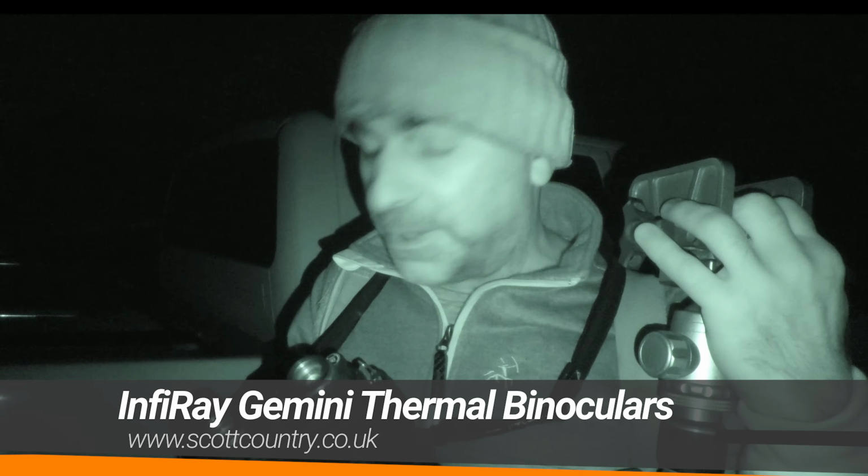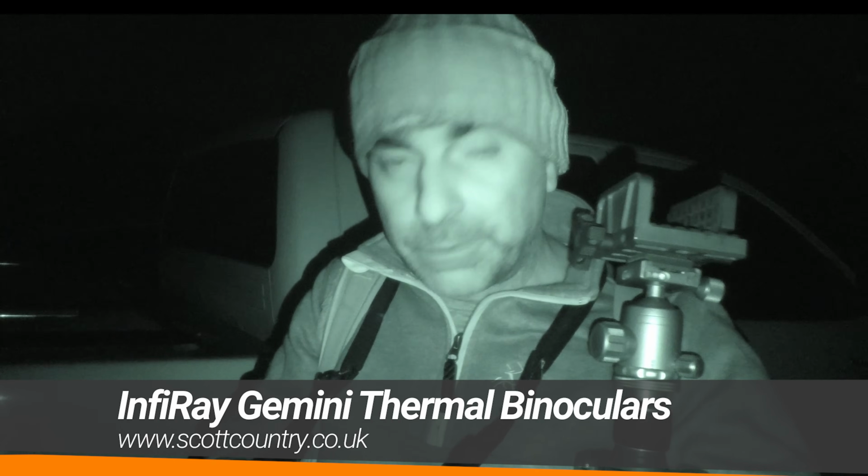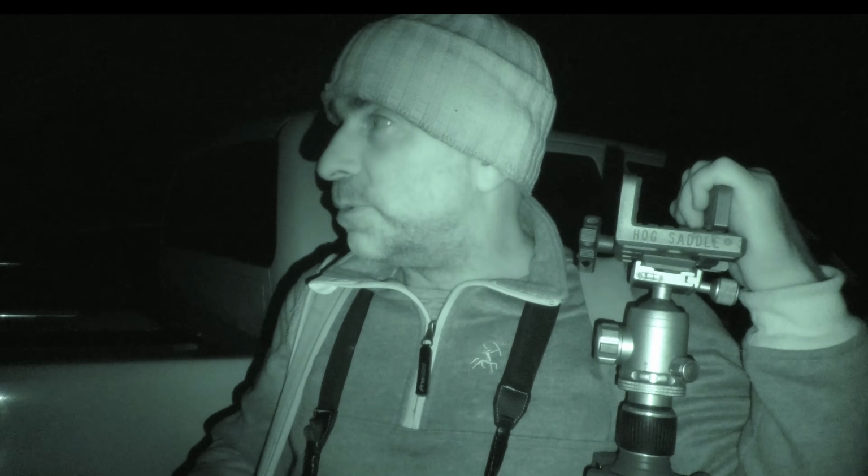So I'm using the InfiRay Gemini thermal binoculars this evening. These are a nice bit of kit. There's a review on the shooting show that I did a little while ago, so if you want a bit more info on them, have a look at that. But it's quite a dark overcast night tonight, although we have got quite a lot of ambient light from the houses and what have you around. But it's not too bad.